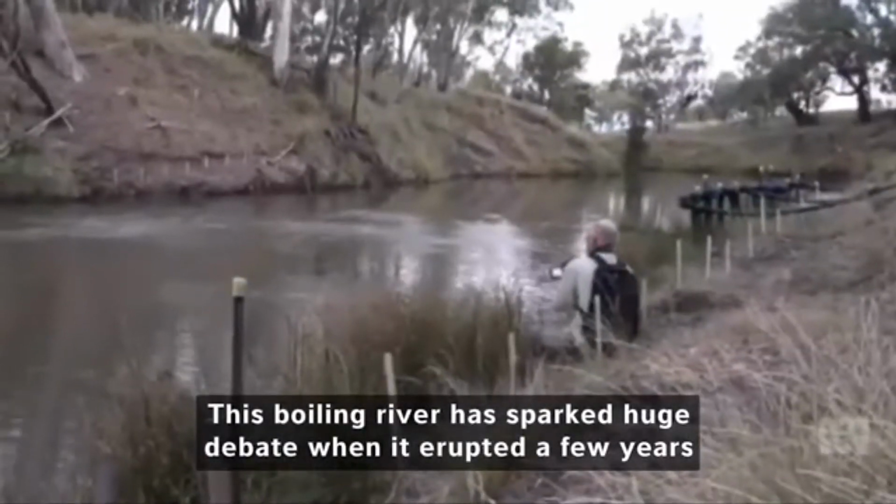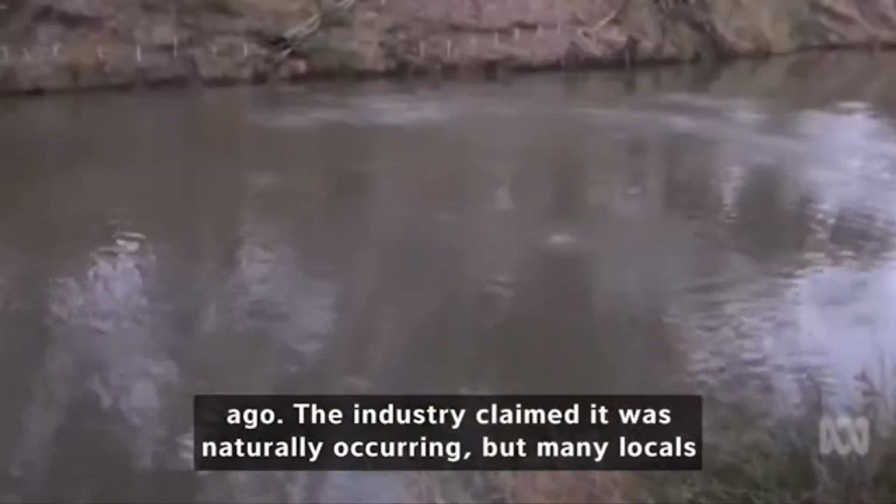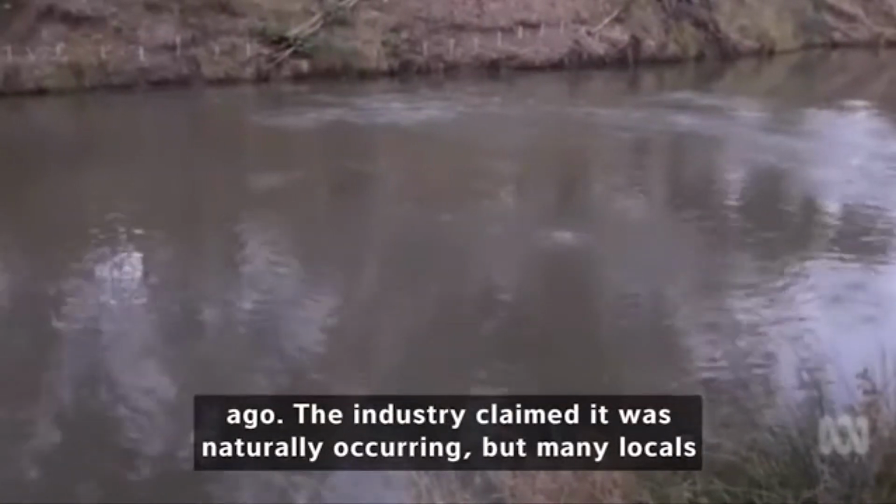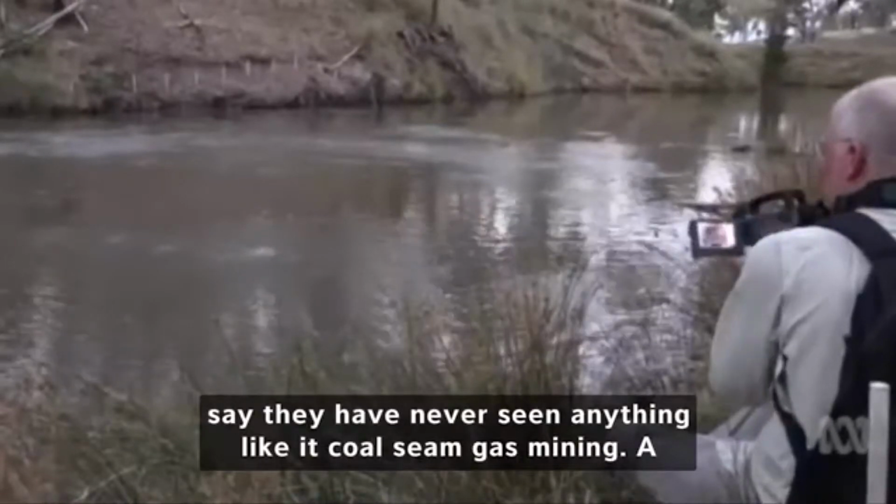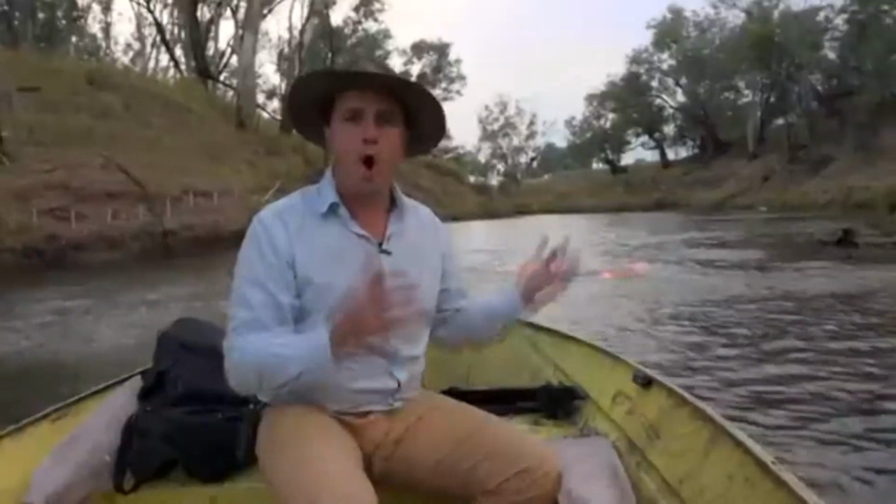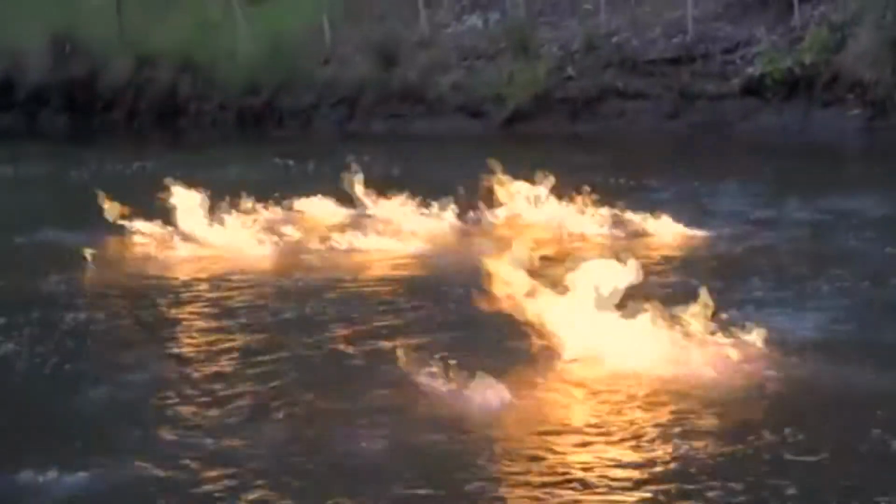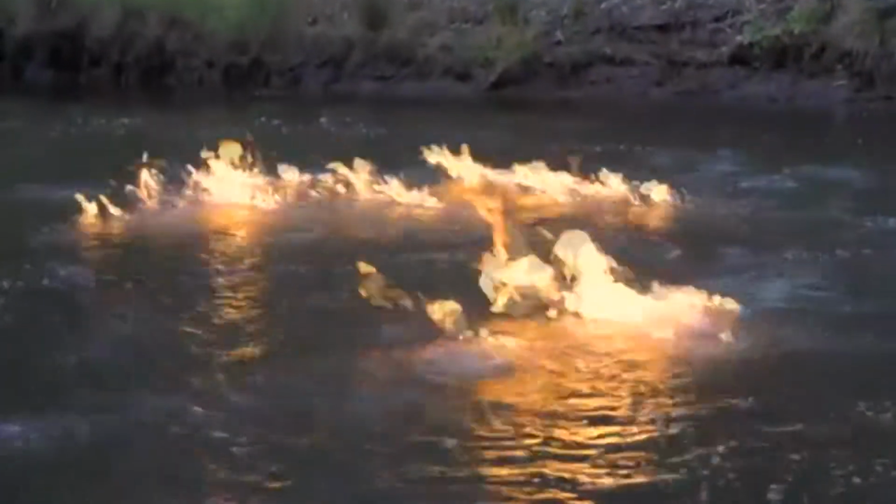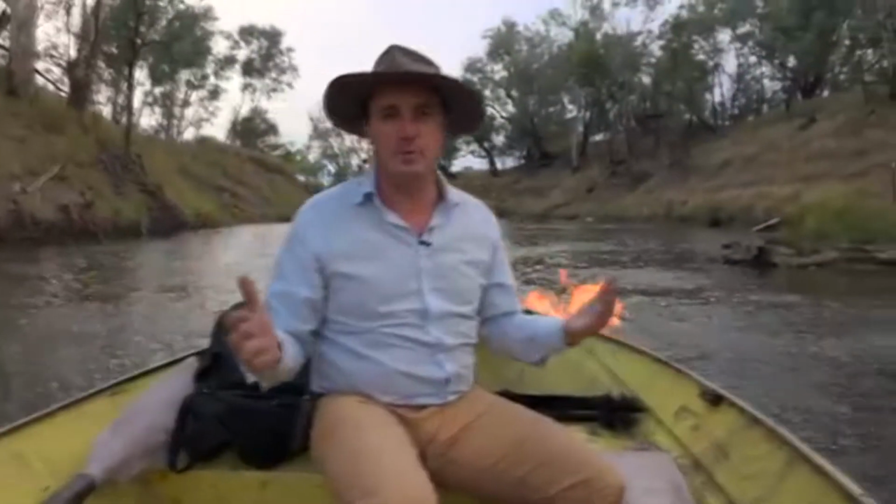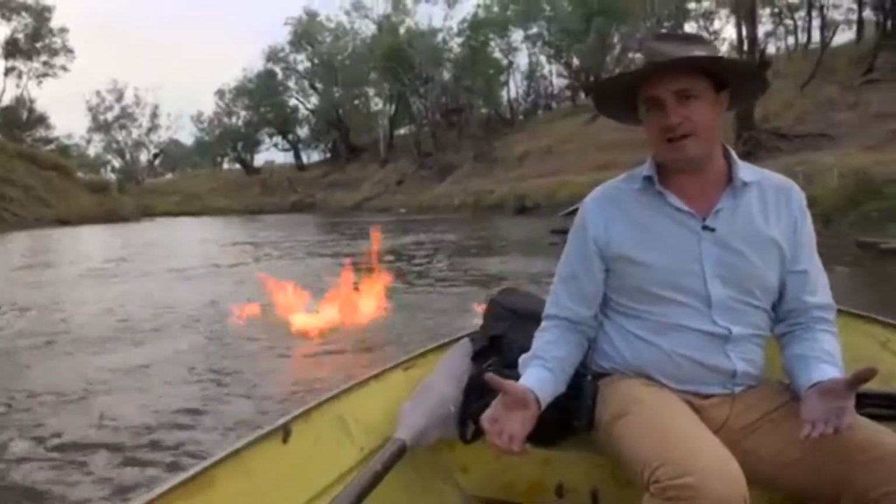This boiling river has sparked huge debate. When it erupted a few years ago, industry claimed it was naturally occurring, but many locals say they'd never seen anything like it before coal seam gas mining. Sometimes a picture says 1,000 words. Have a look at this. The Condamine River in southwest Queensland on fire. The fracking just a kilometre away, methane coming up, and now the river is alight. Unbelievable. The most incredible thing I've seen, a tragedy in the Murray-Darling Basin.